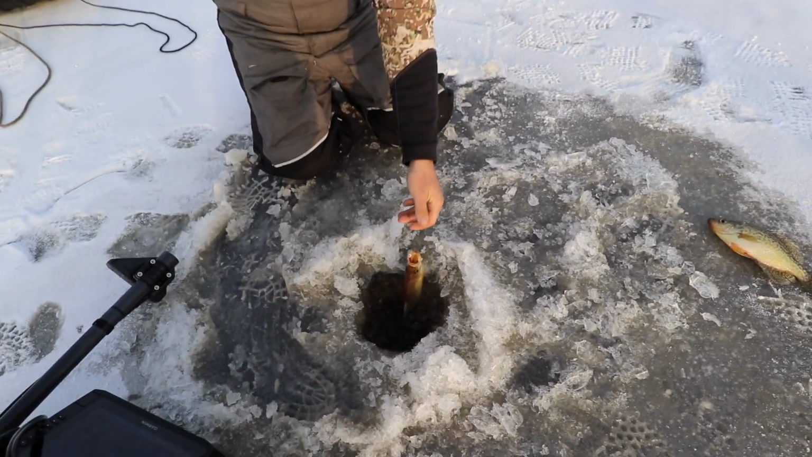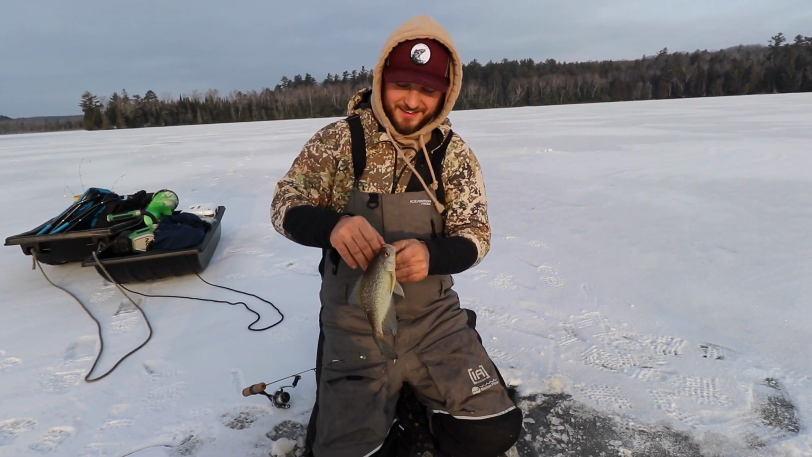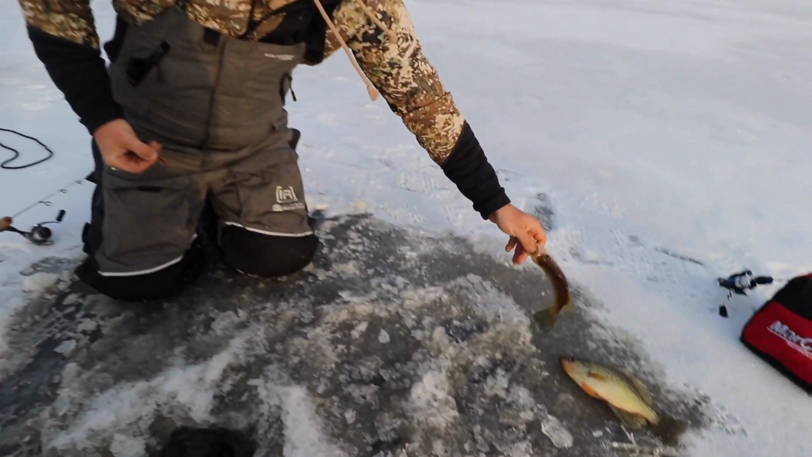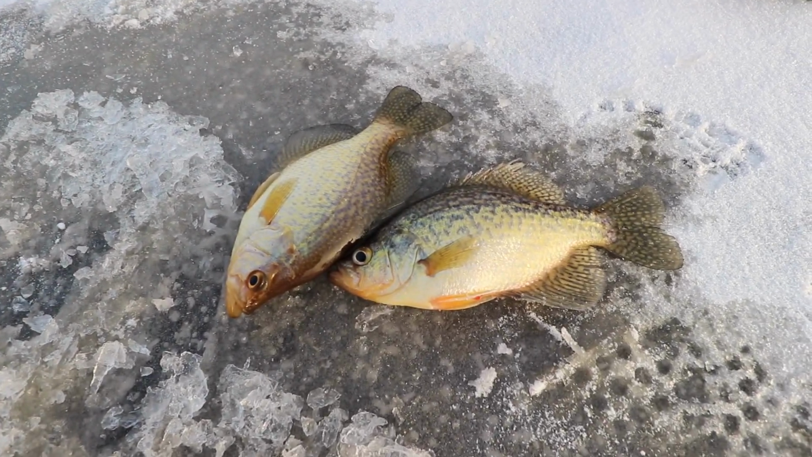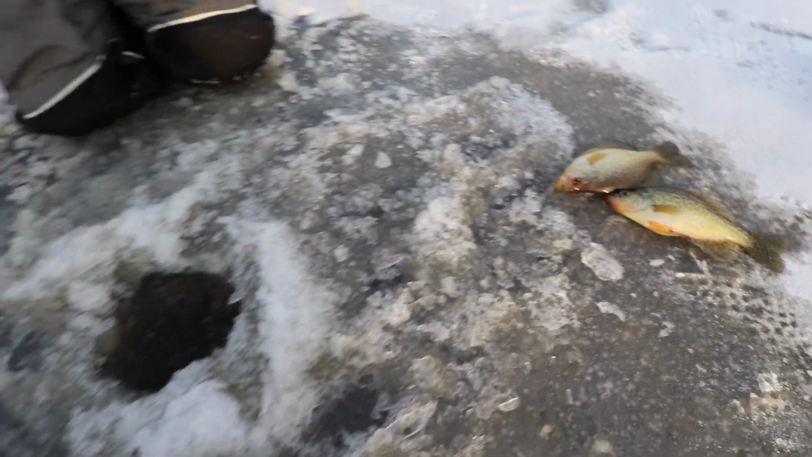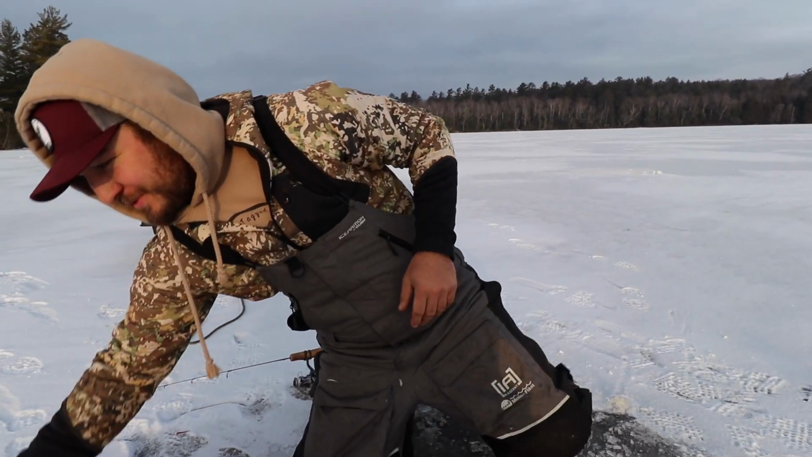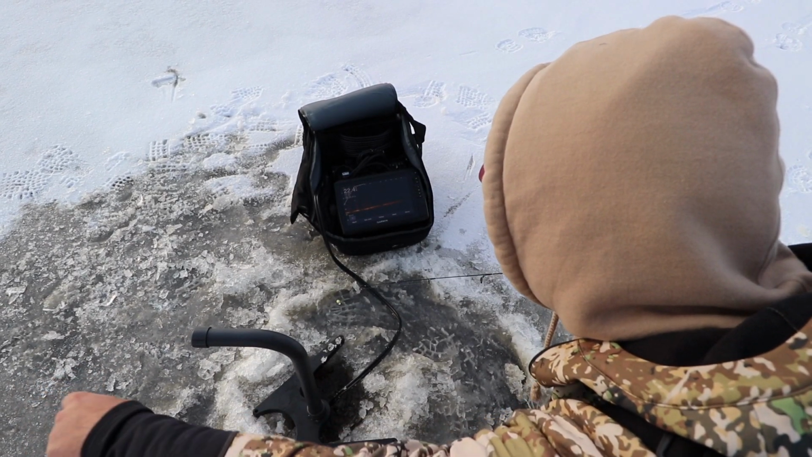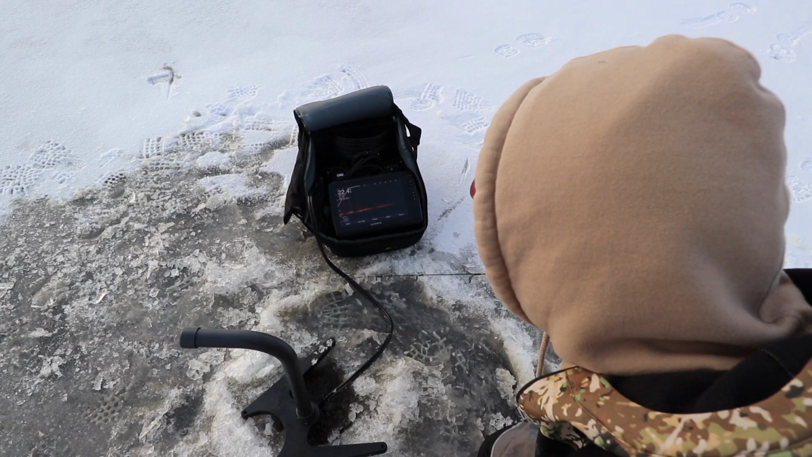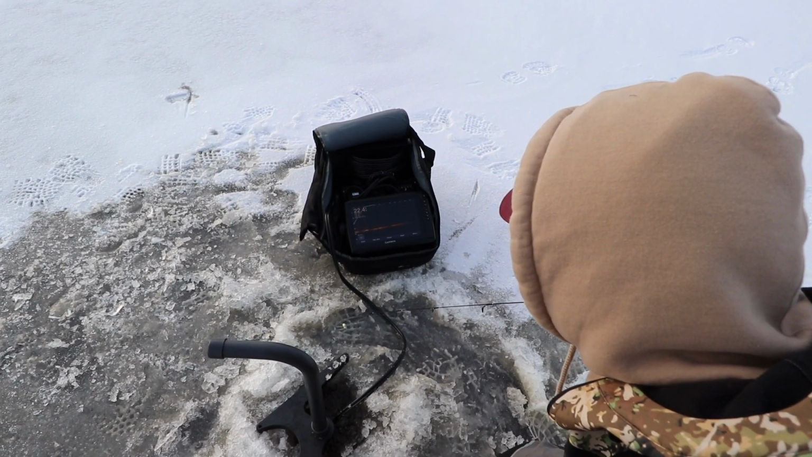Come on. Yes. Let's go. There's number 2 for the day. Yes. Nice. What crappies! Let's go. We're on them. I told you they're out here. Right now. This fish is right there. Yeah. Here he comes. He's going to hit.